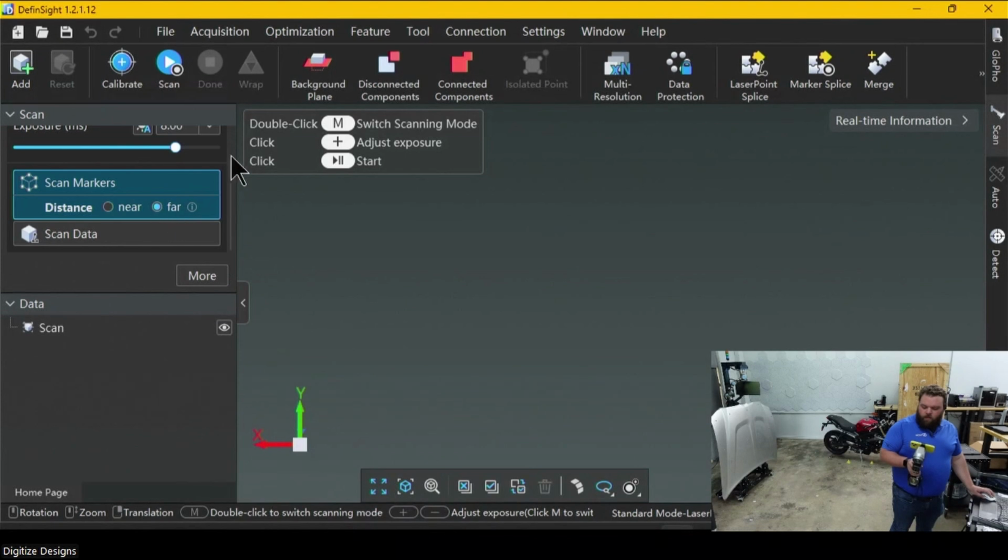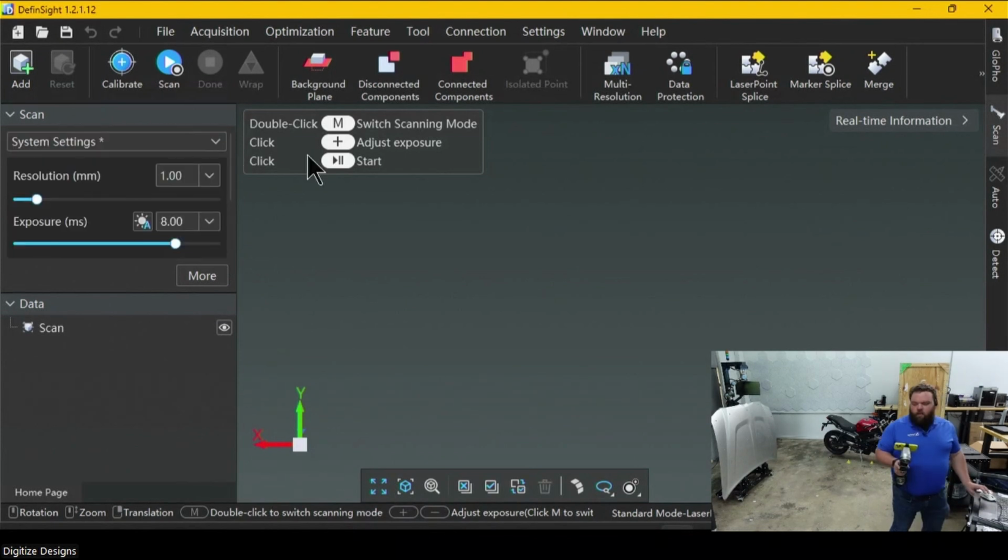So we'll keep the same resolution. I'm going to tweak some settings because the motorcycle is arguably a lot more difficult of a thing to scan in general than that hood. The hood's not super shiny. It's all one color. It's a nice neutral gray. It's not very dark or very shiny or transparent, which are the trifecta of difficult to scan things when you're talking about 3D scanning.